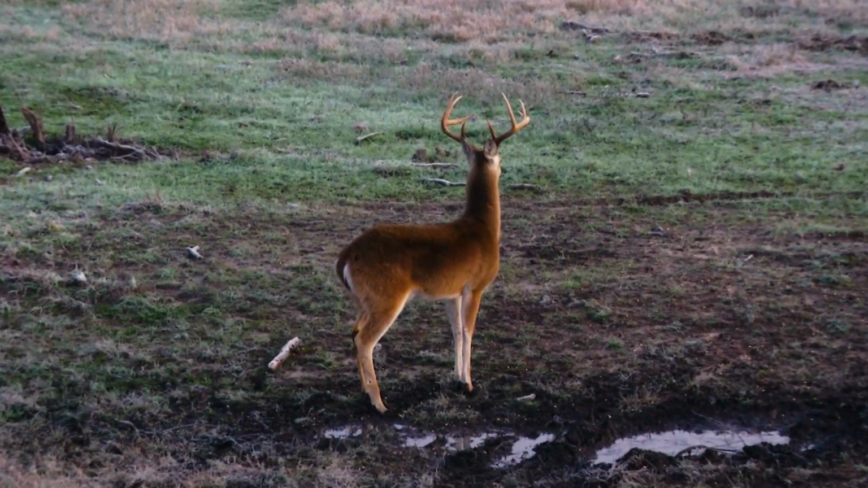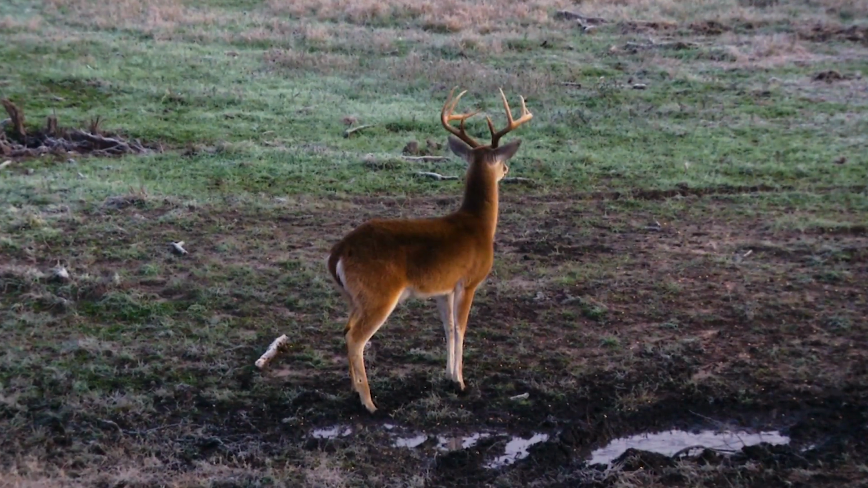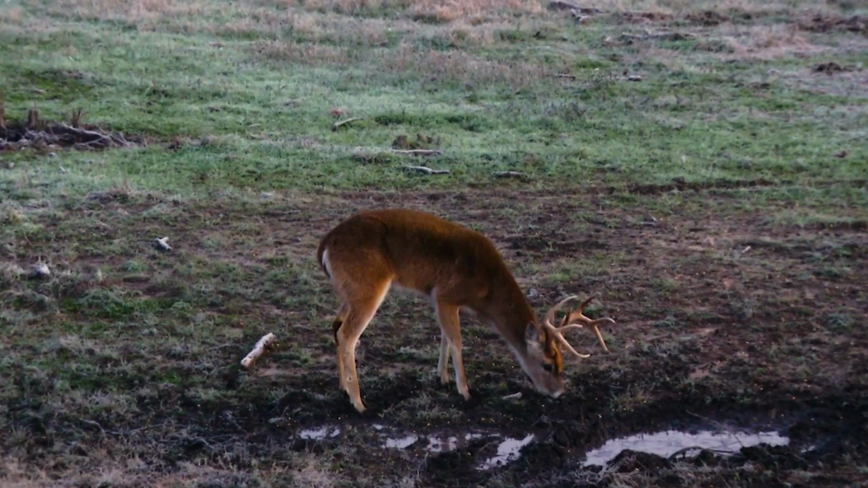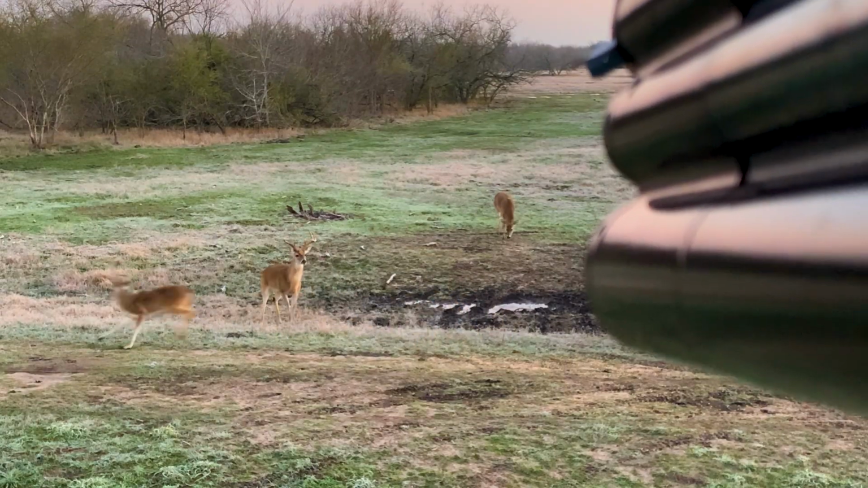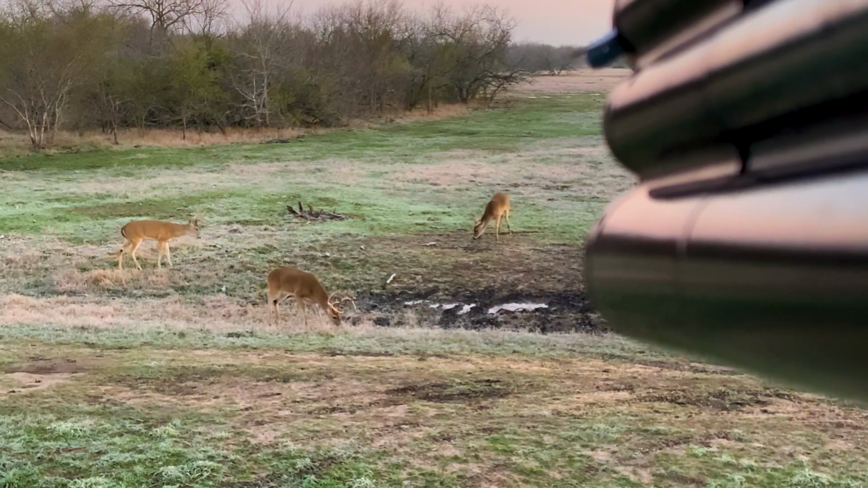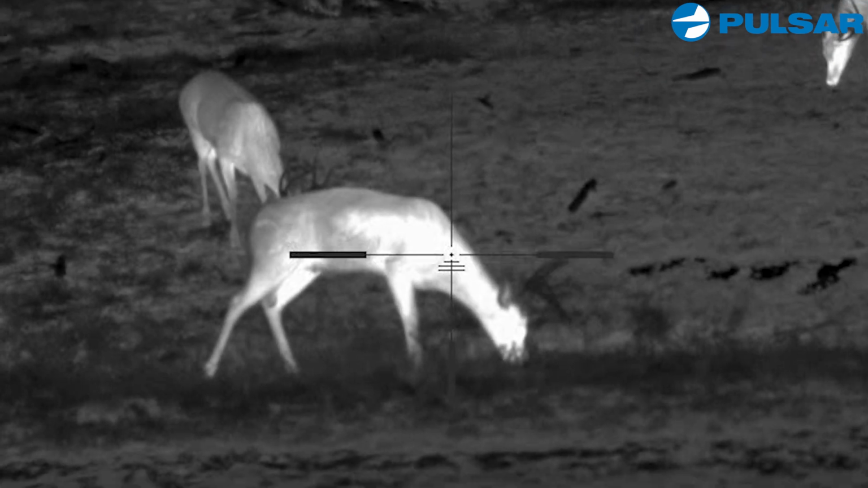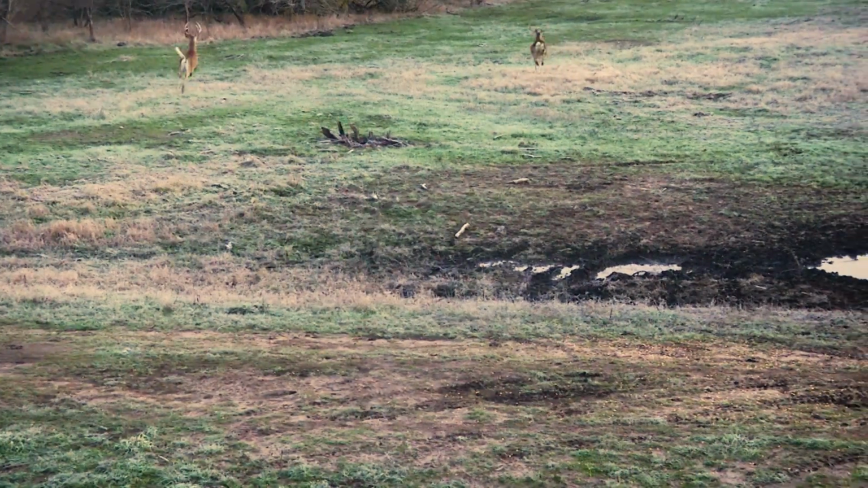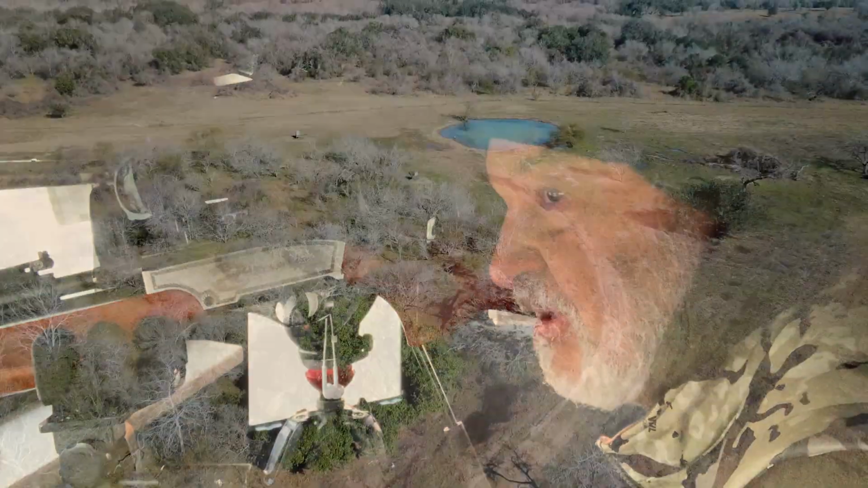Okay, here we go. That's got to be a management buck if you take a good close look at him. He's 3 years old. His hocks are dark. All right, here goes. Got him. I could see a chunk come out of him through the Pulsar. That deer's dead.